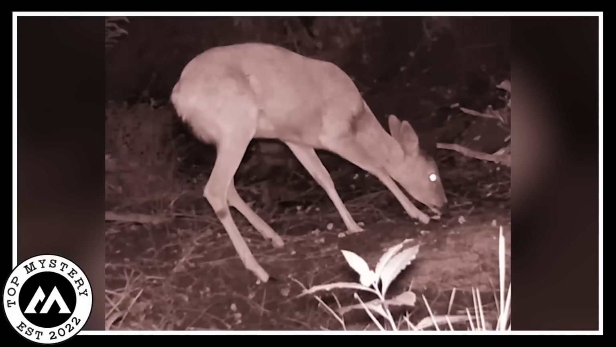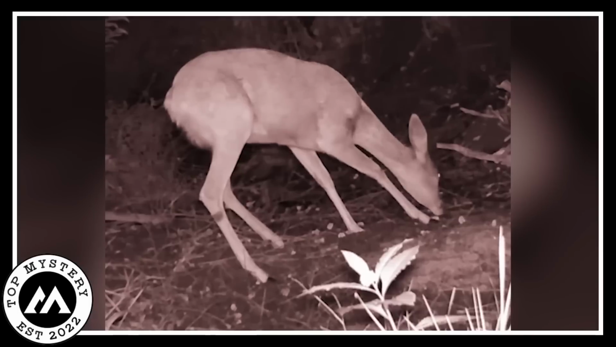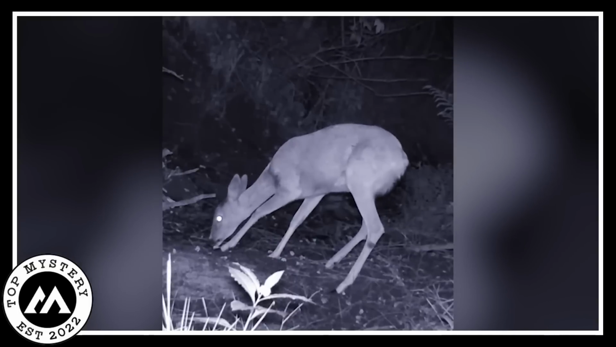And the best part? The camera's just silently capturing the serene moment, nature's own late-night sip and stroll. It's one of those scenes that make you appreciate the simple joys of nature. A deer doing its thing, savoring a drink, in the night keeping its secrets. You almost feel like you stumbled upon a hidden watering hole where the wild ones gather after hours.